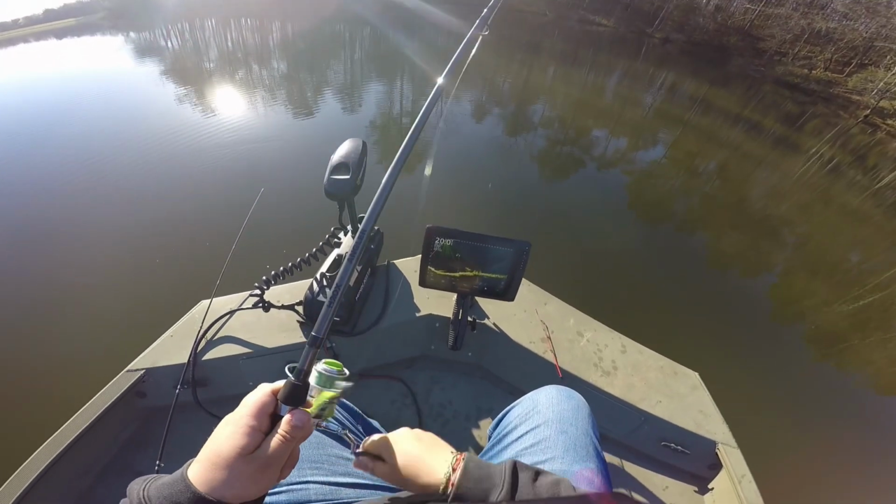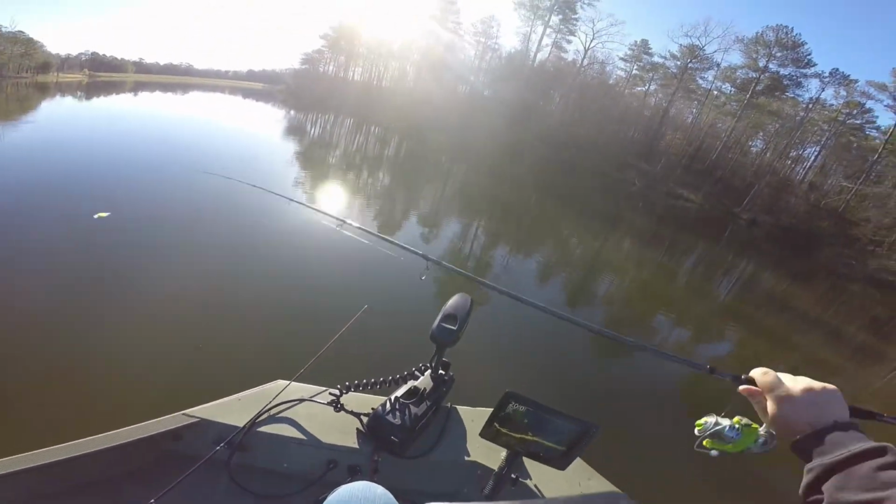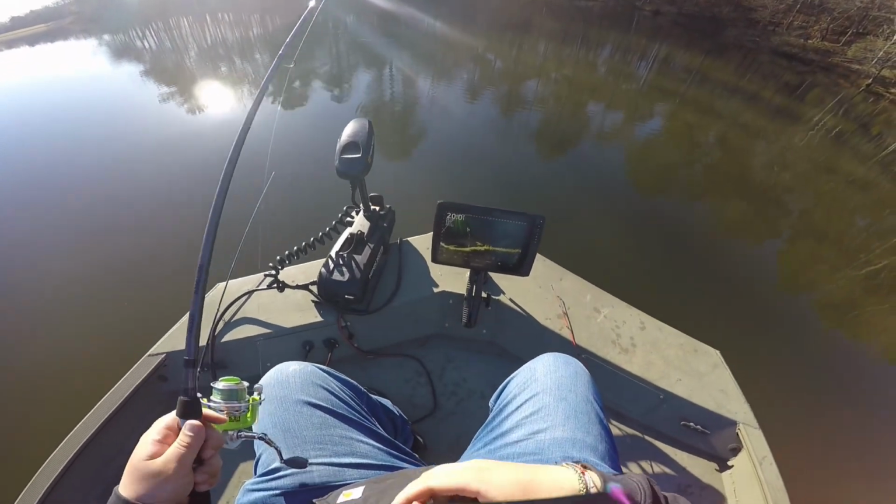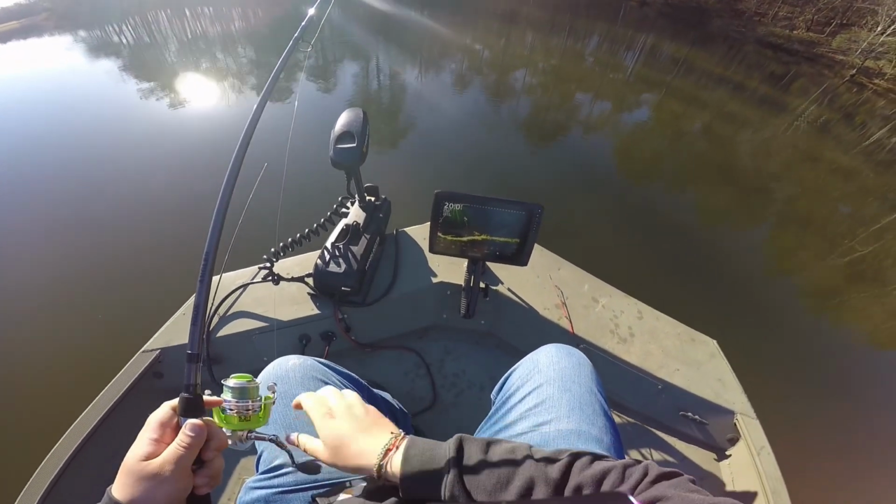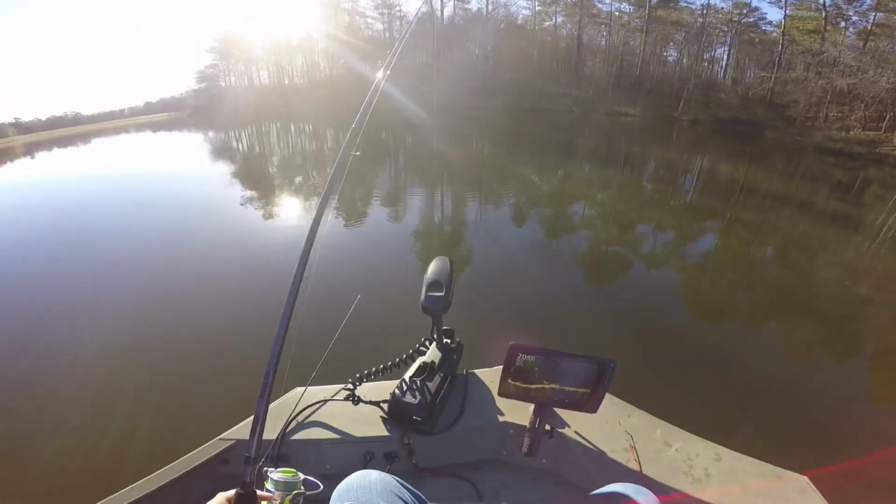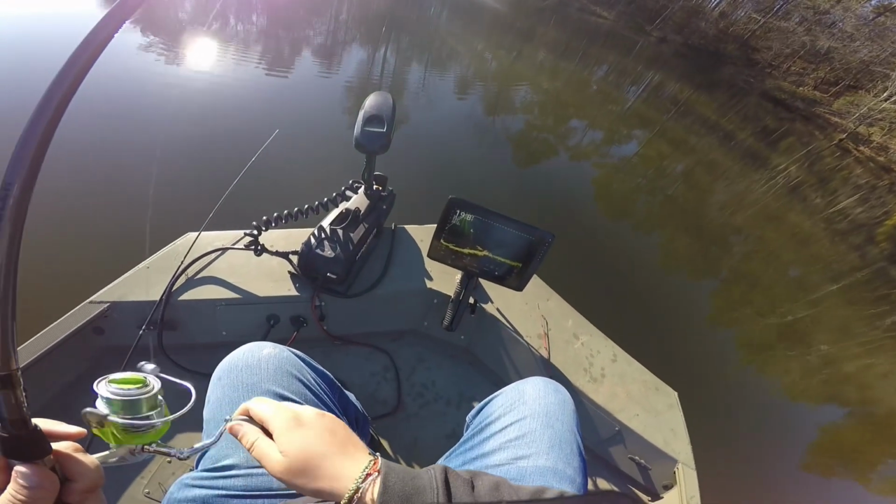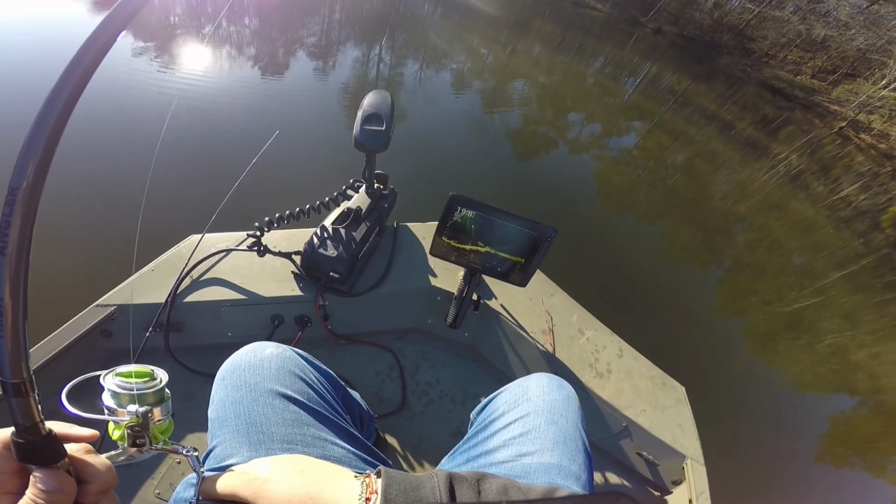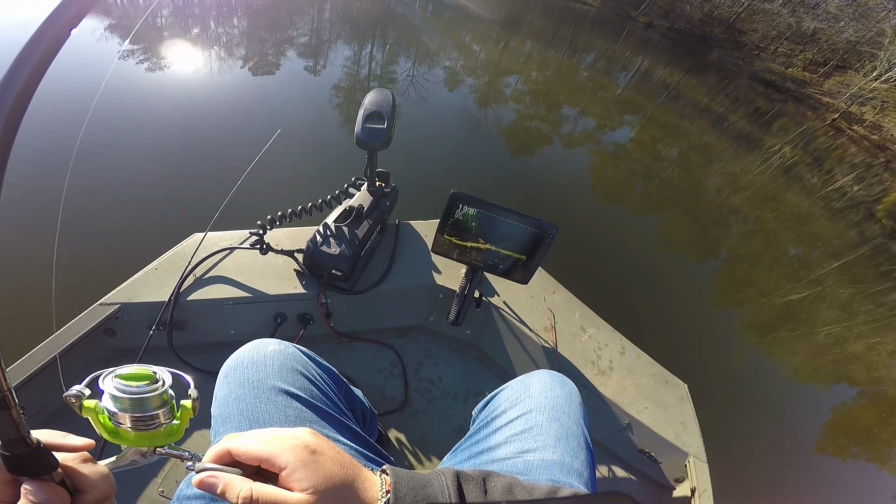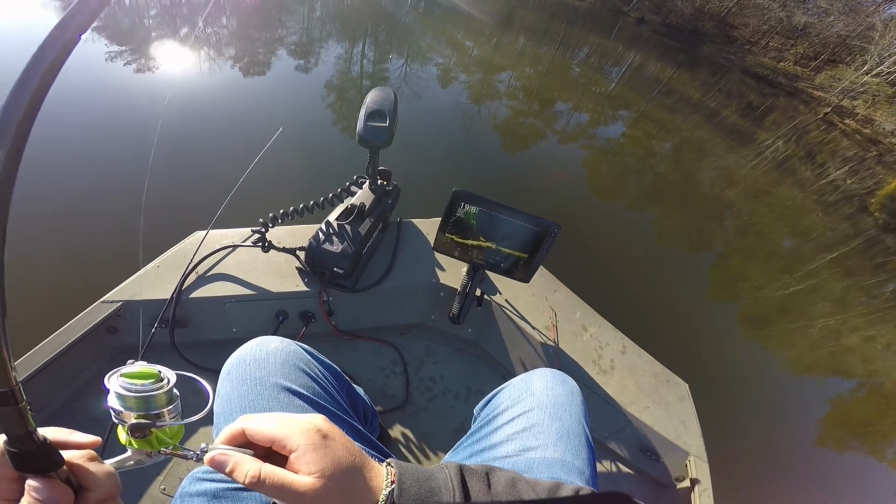There's a couple stacked up right here on the end of this log. There he is.